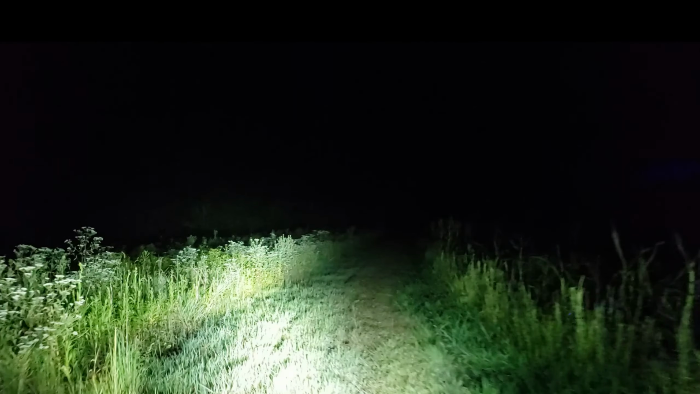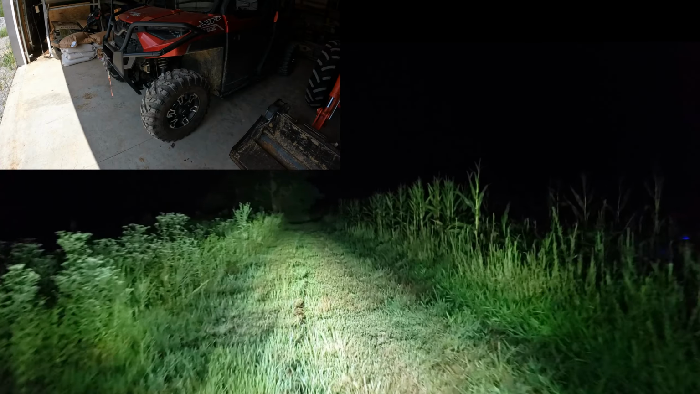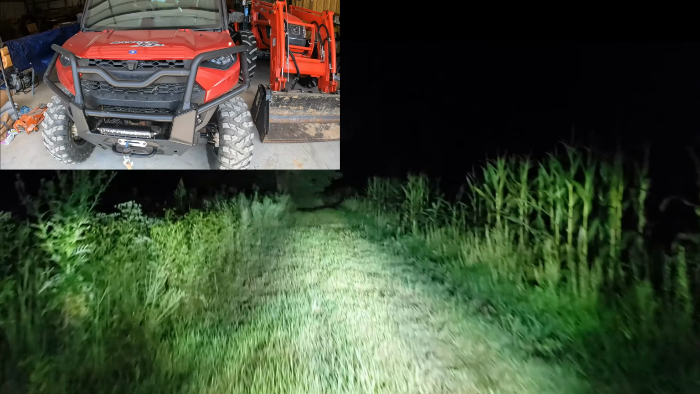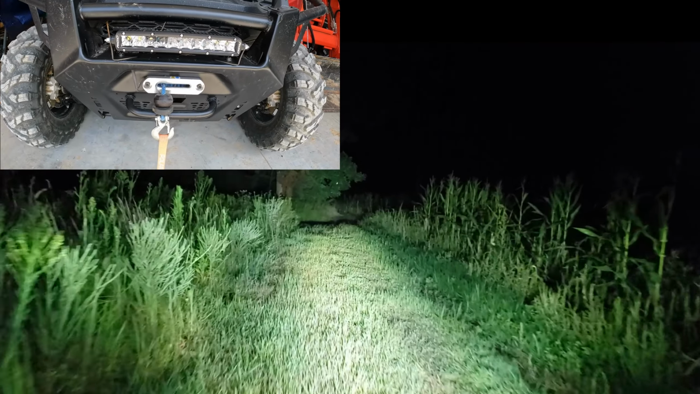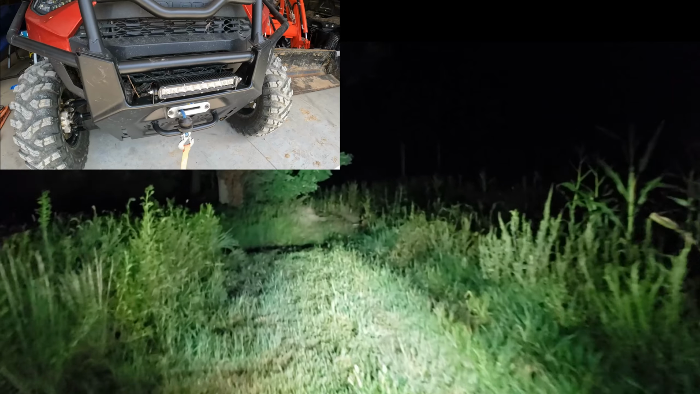Well worth it. And especially when you're getting older, I mean, you can't have too much light when it's nighttime. That's just all there is to it. So a good investment for the light bar. I like it. Looking good.